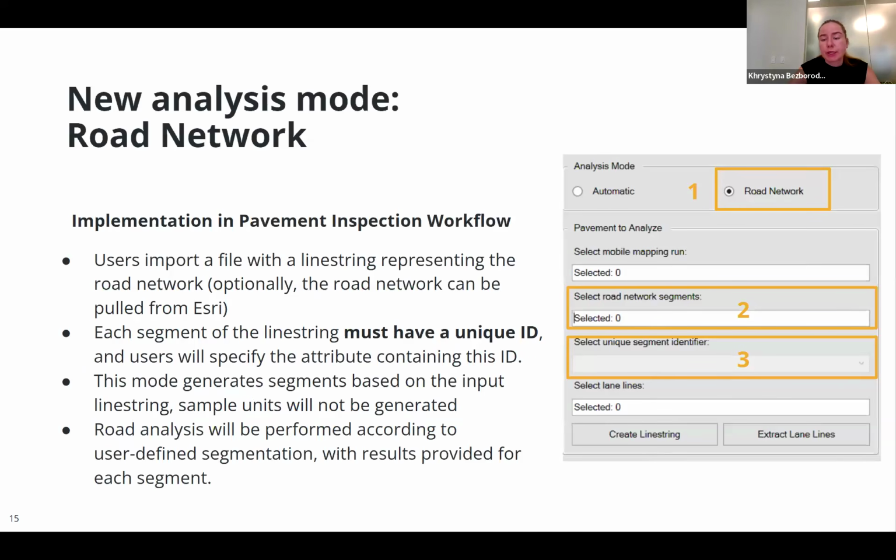How is road network implemented in TBC? In the analysis mode, you will now have two radio buttons. Automatic will divide your pavement submitted for analysis into sample units and segments of user-defined size. That's what we had before. And now we have road network mode.